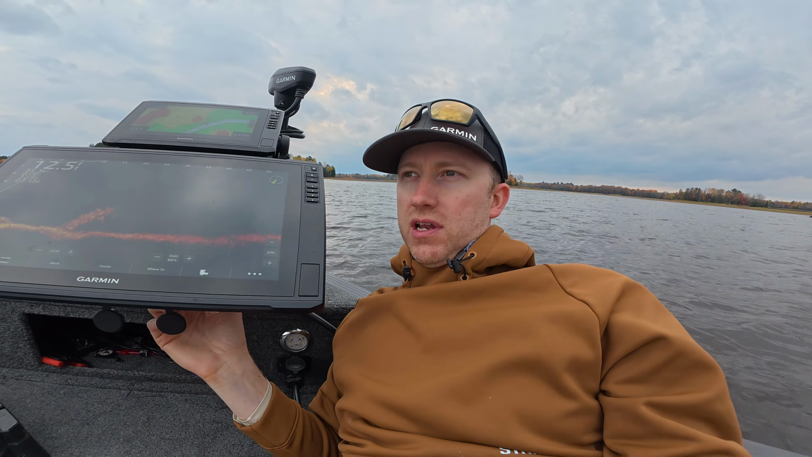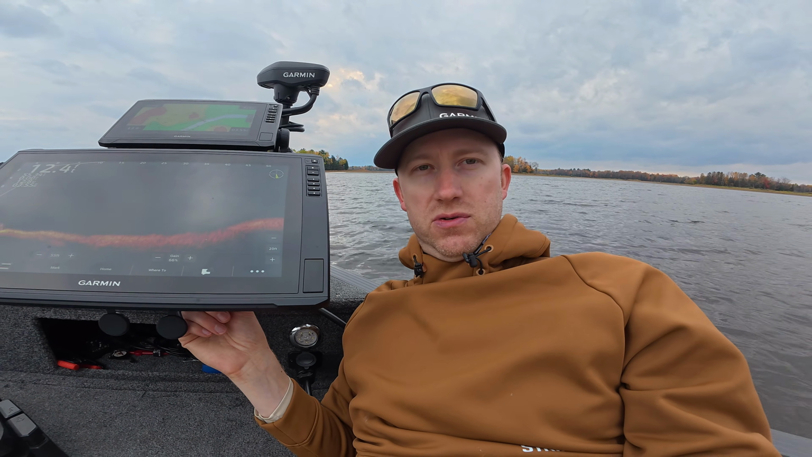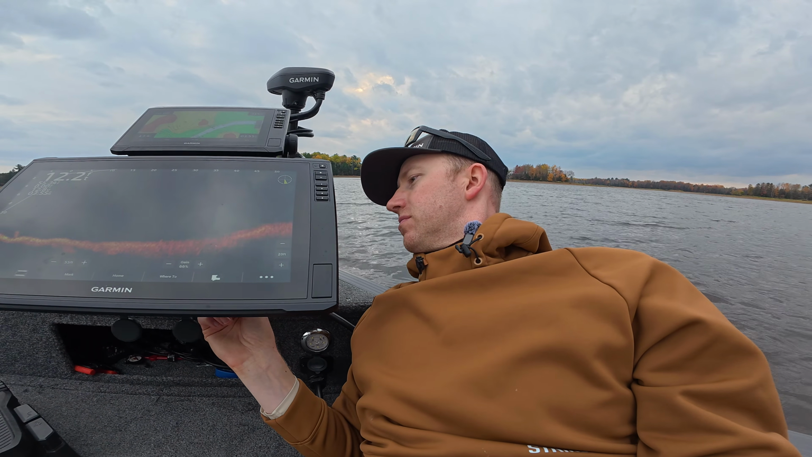With the Ultra 2 units, you can have them wirelessly talk, but if you want to share LiveScope between 2 different units, you need them hardwired. So I have the network cable going back to my console, so then I can see my LiveScope from my console on my 10-inch units.